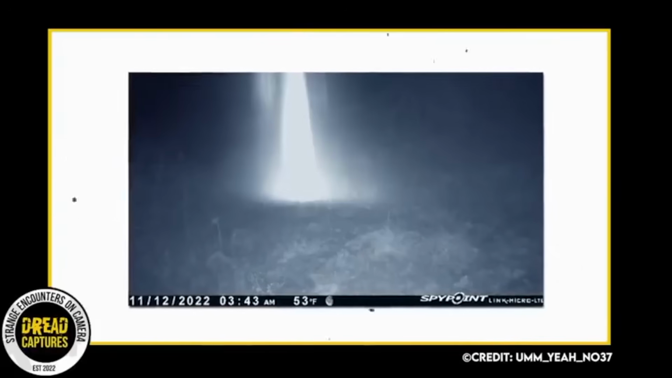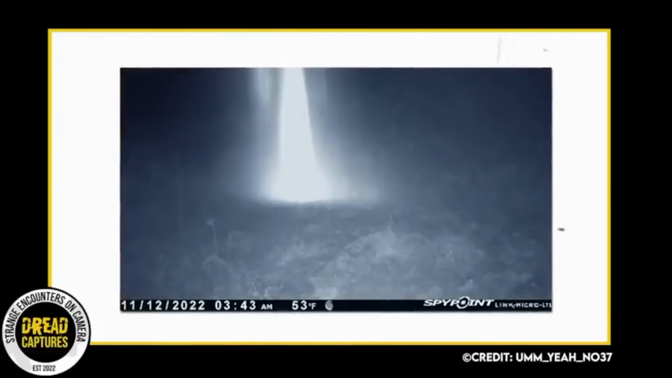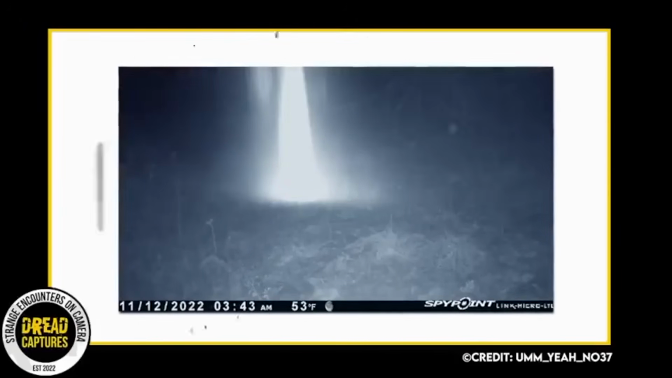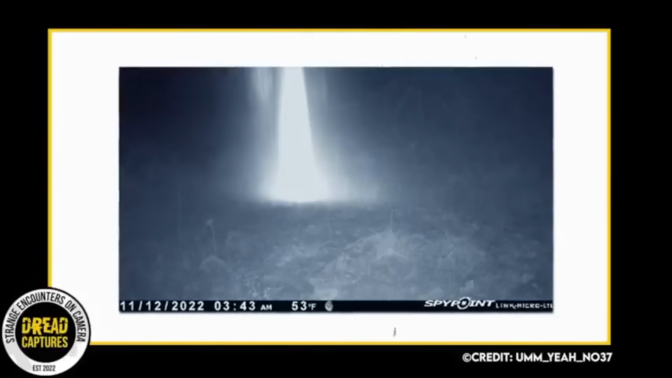This next trail camera capture came from Redditor 37. I'm just going to paraphrase what she had written. Taken at night, we found this pic from our trail camera we had set up by an old farm field of ours. We don't know, and nobody else seems to know what it is. And honestly, it's freaking us out.